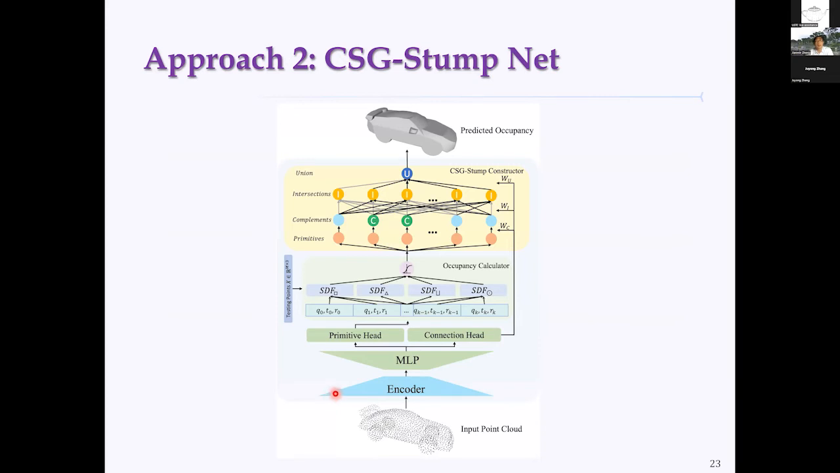So for that purpose, we propose CSG-Stump Net. Here is the basic architecture of this net, a relatively simple network architecture. We use a traditional backbone network to encode the input point cloud into a latent feature vector. Then we design an MLP to decode the latent vector into a primitive head and a connection head.